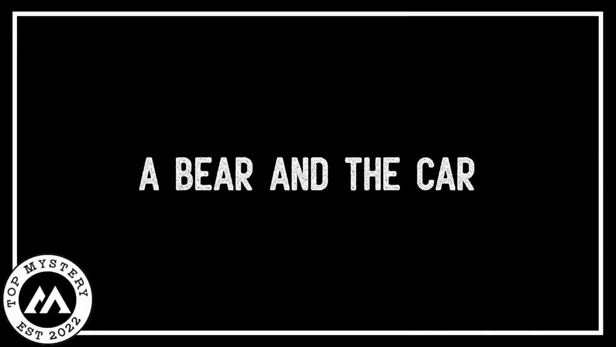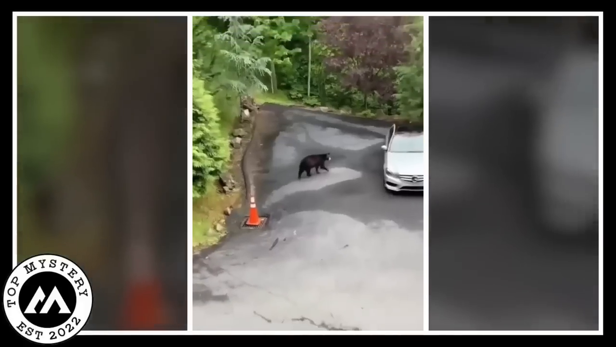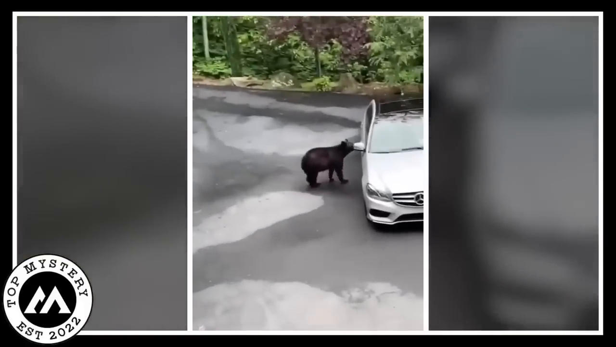A bear in the car. Don't mess up the Mercedes. Oh shit.